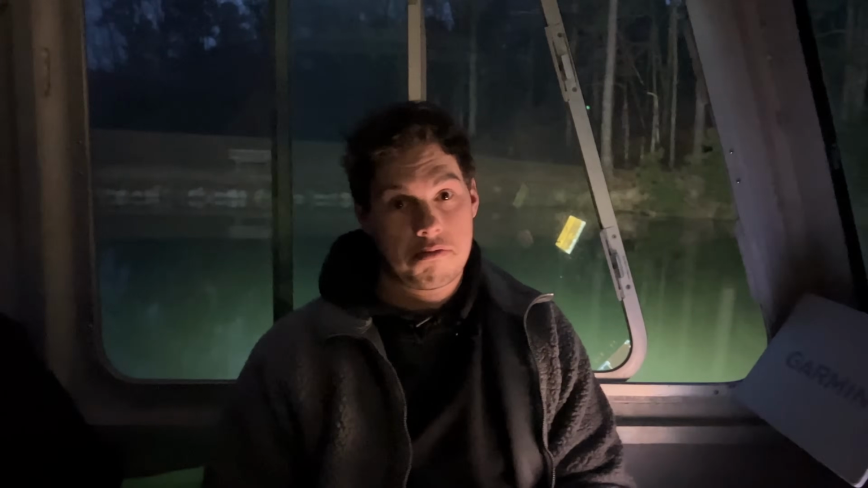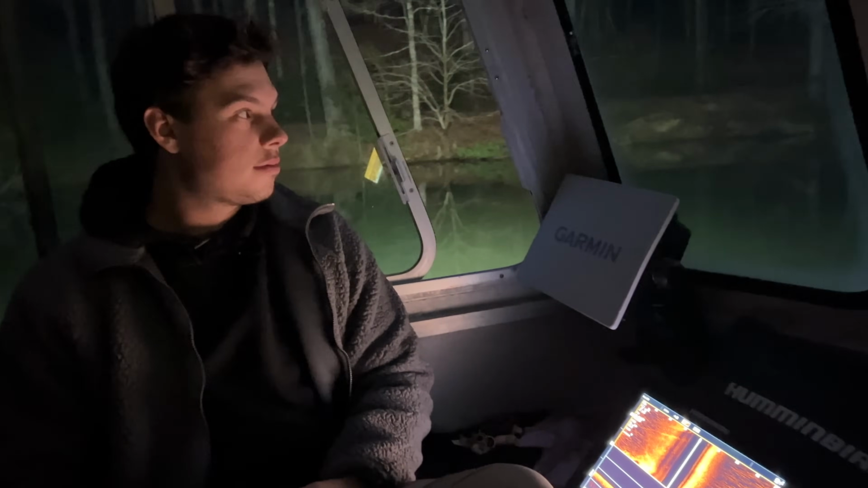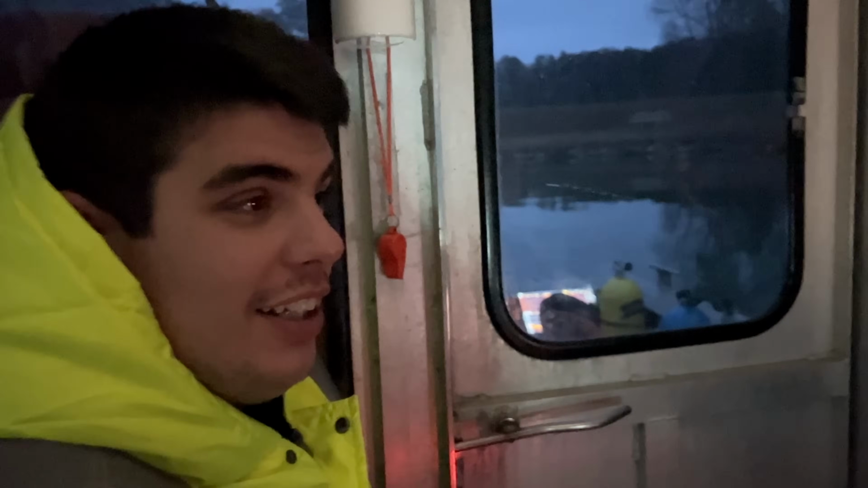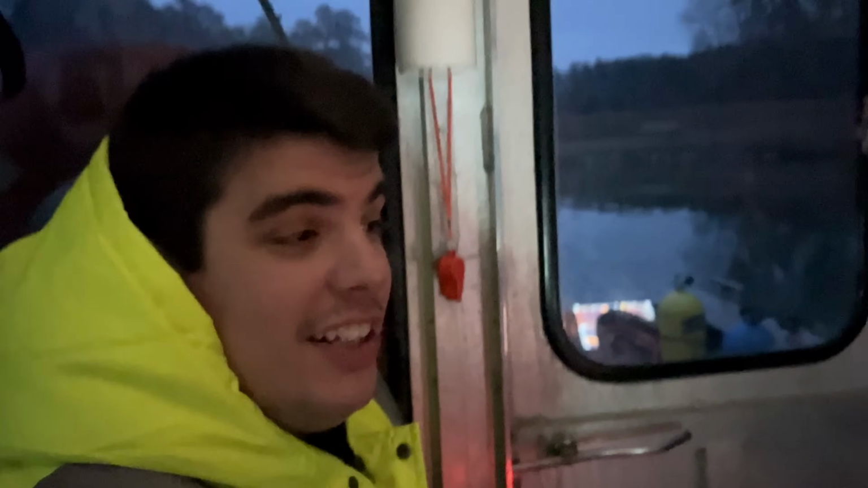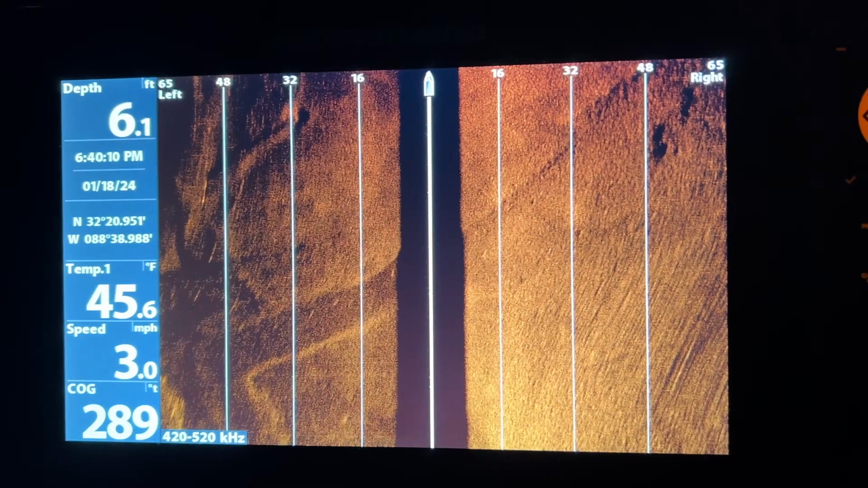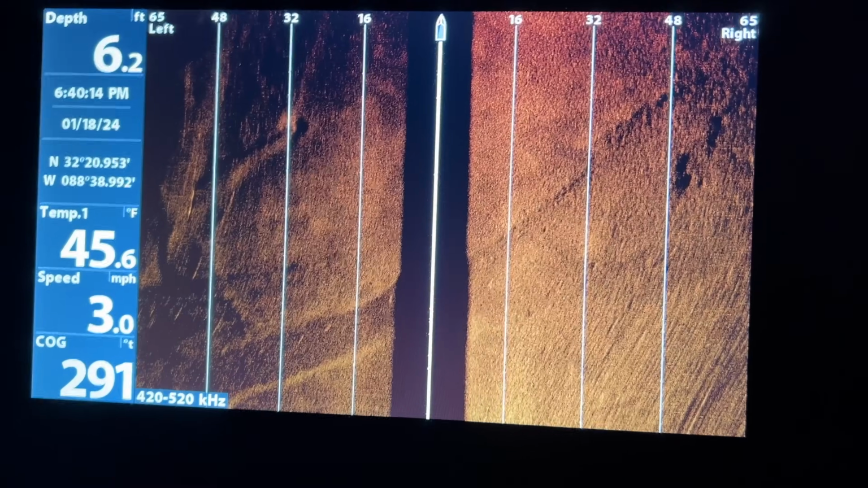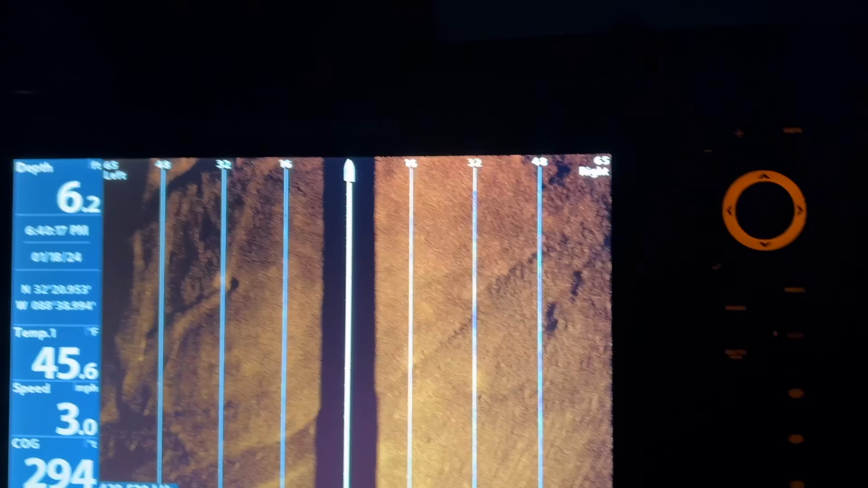Colson's pretty crazy, isn't it? Yeah, nothing better. It's so clear. The lake is clear. It's very clear. It's like jaw-dropping clear. Yeah, so there's an old road bed, but there's a log.